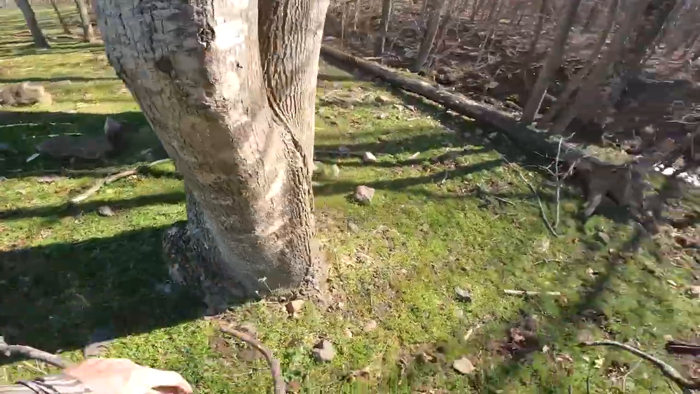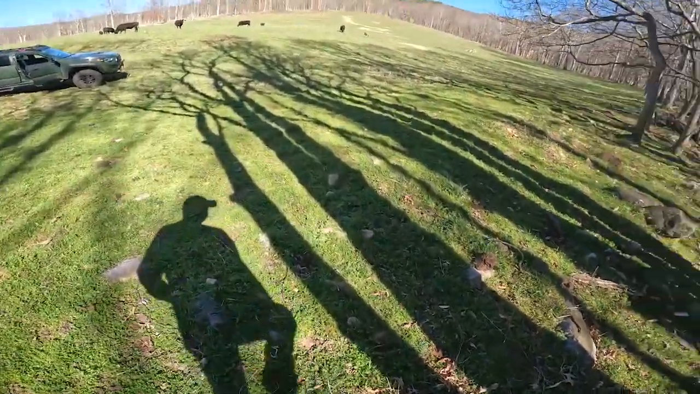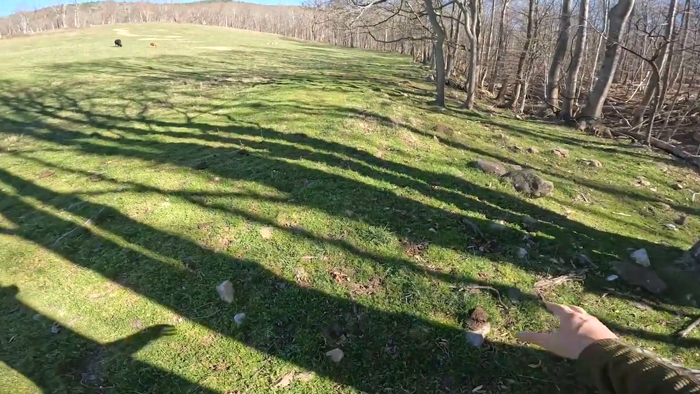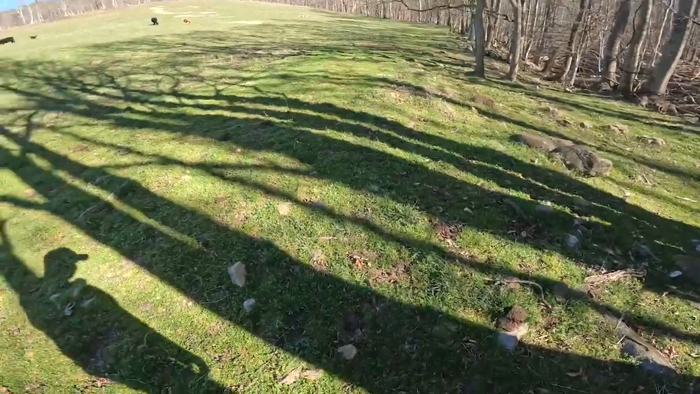But I'm just going to clear it out here, and I think for eye appeal, I'm going to be putting like a deer skull or something here just to kind of offset, just for some eye appeal.